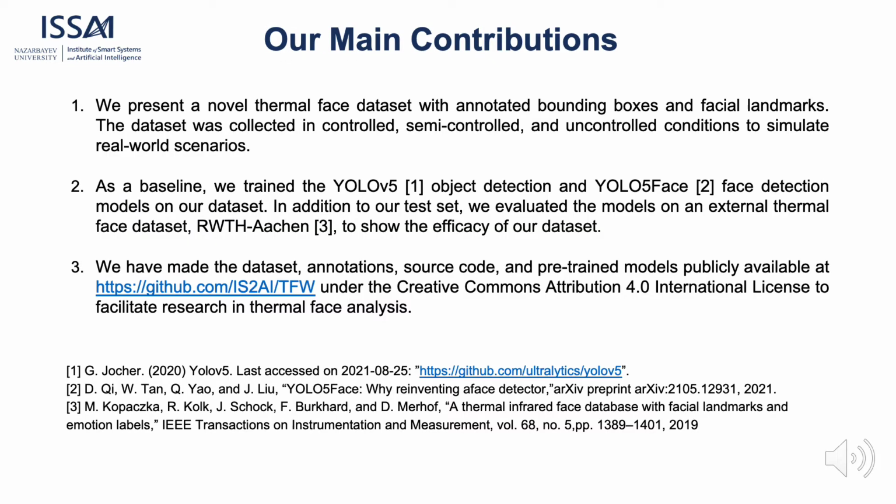In this work, our main contributions are as follows. Firstly, we present a novel thermal face dataset with annotated bounding boxes and facial landmarks. The dataset was collected in controlled, semi-controlled, and uncontrolled conditions to simulate real-world scenarios. Secondly, as a baseline, we trained the YOLOv5 object detection and YOLO5Face face detection models on our dataset. In addition to our test set, we evaluated the models on an external thermal face dataset, RWTH Aachen, to show the efficacy of our dataset.